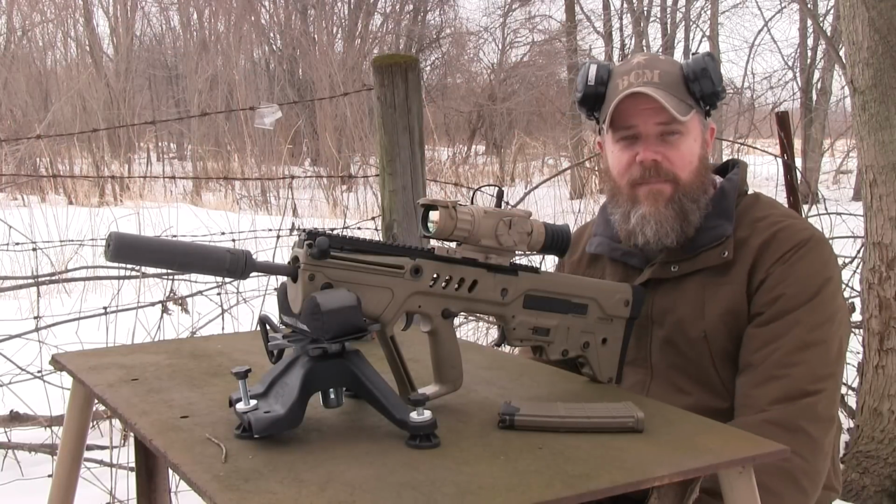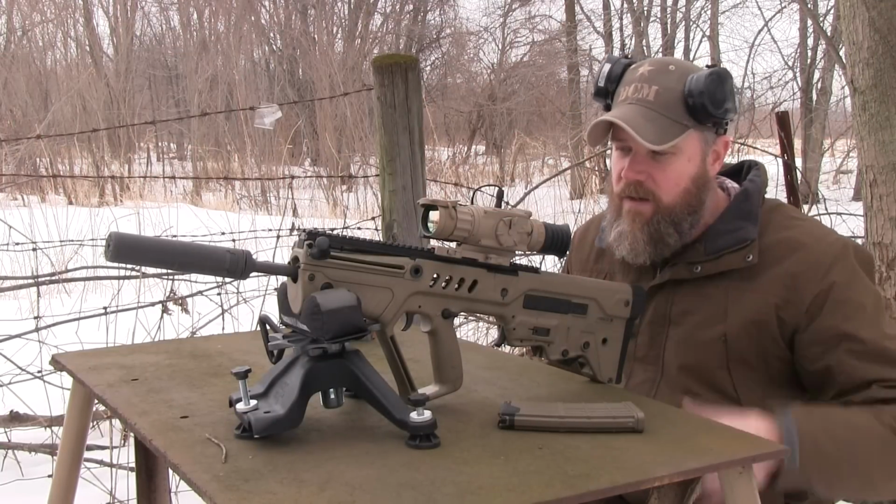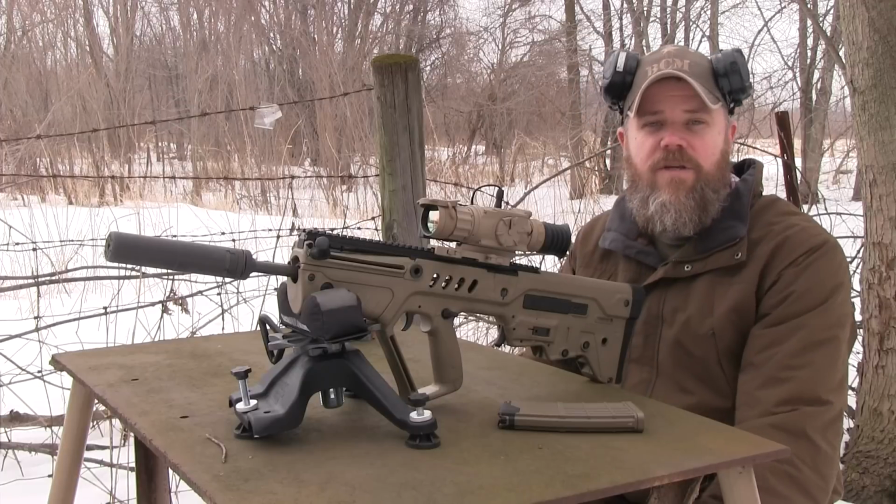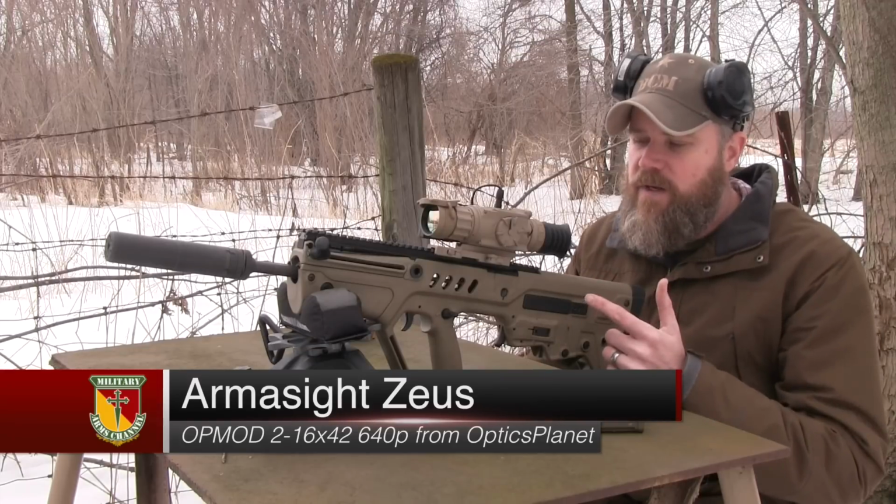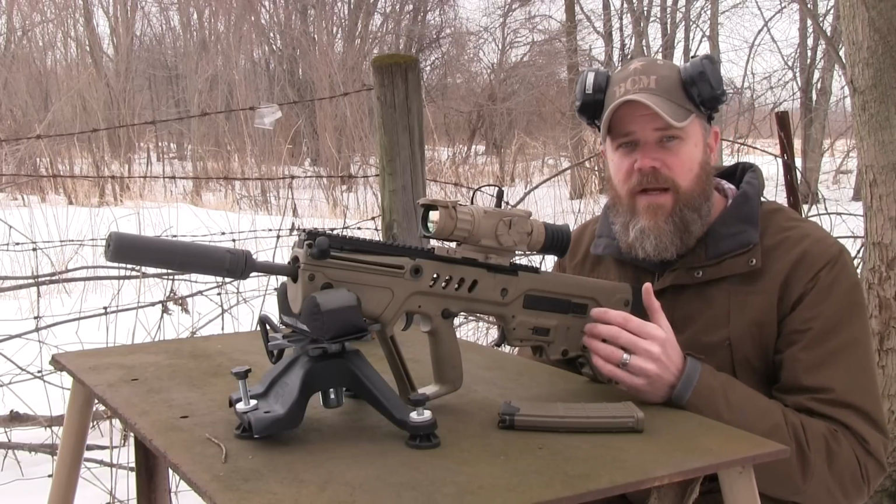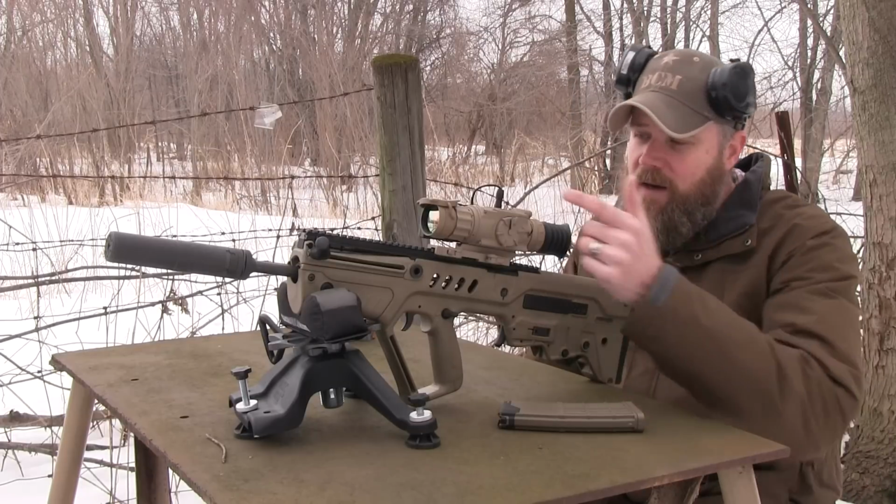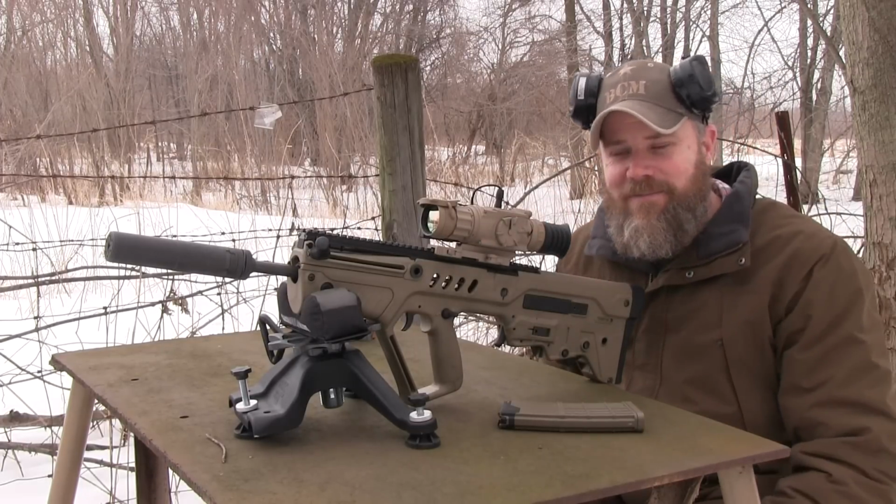Hey guys, welcome back. Today I'm out at the range sighting in a rifle with some new hardware on it, some optical hardware. In this case, it's an Armasight thermal imaging sight from OpticsPlanet. It's an OPMOD series. This sight has a resolution of 640 lines per inch. It has a magnification range of 2 power to 16 power, and it has a 42 millimeter objective lens, if you can call it that.